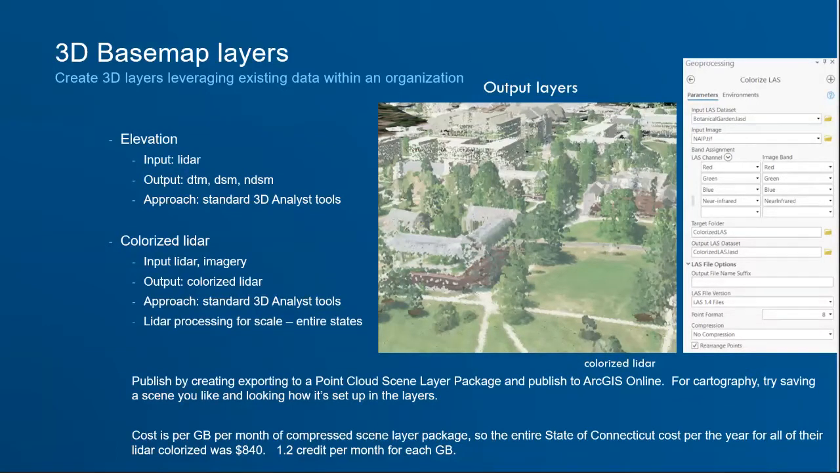And really, this is pretty affordable. It's basically about 1.2 credits per month for each gigabyte. So you're looking at about 12 cents per month for each gigabyte. The entire state of Connecticut, once it was colorized, was only $840 a year to have this way, freely accessible to all of your users, and be able to bring into ArcGIS Pro and do analysis with. And when you think about, oftentimes for a state, LiDAR can cost tens of millions of dollars. It's a pretty low cost to have it available to everybody this way, have it colorized, and be able to be used.